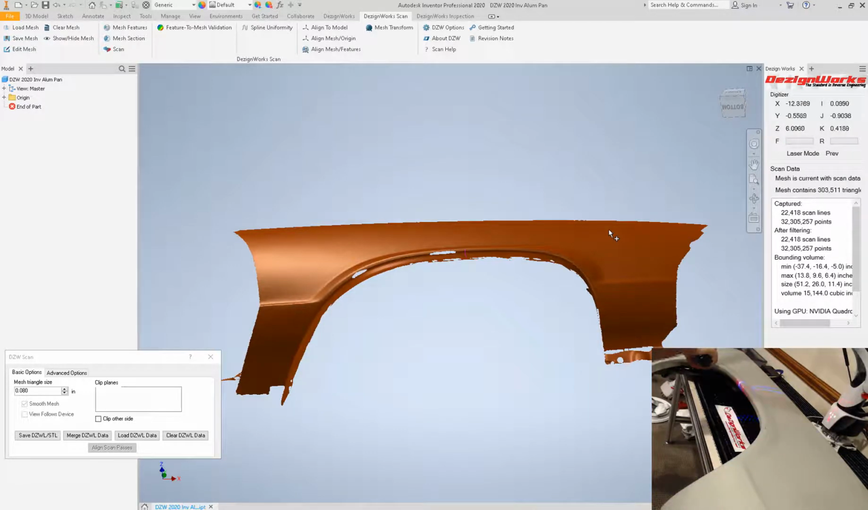So over here I missed a little bit. Let's zoom in. Again, stop and start, pull the trigger when you want. The automatic adaptive scanning will smooth the data on the fly. You don't have to do anything.